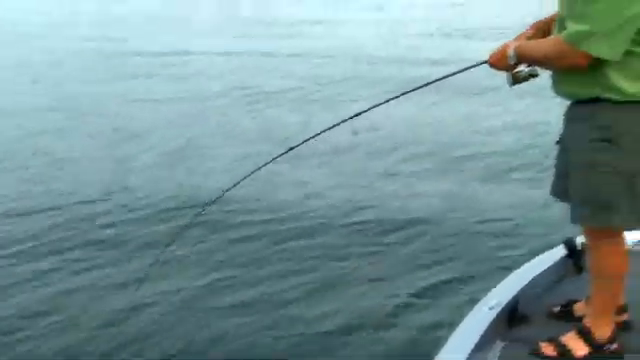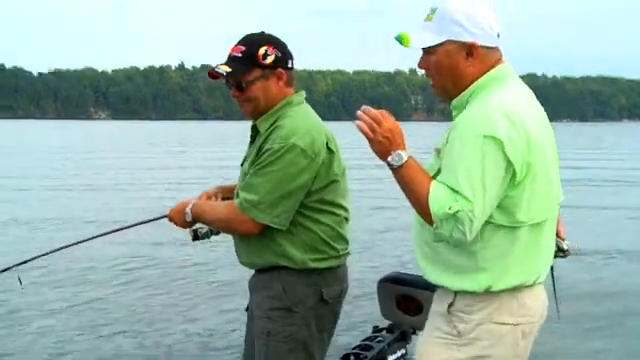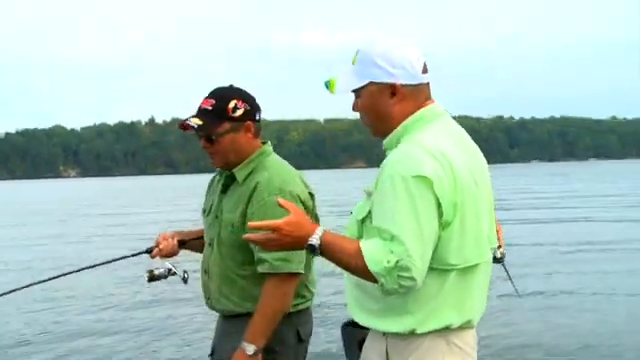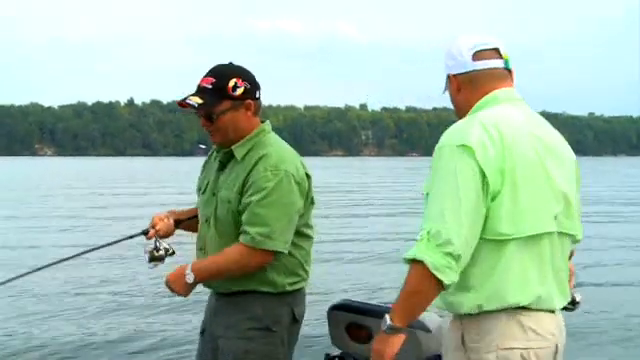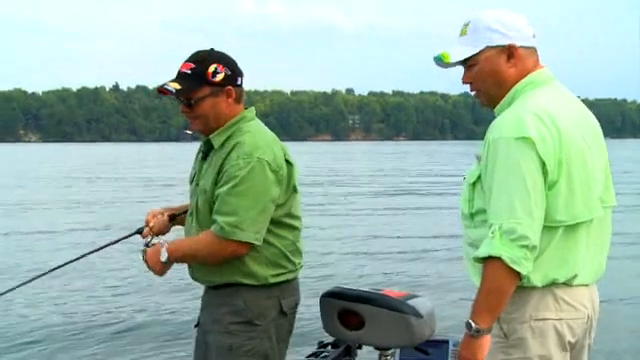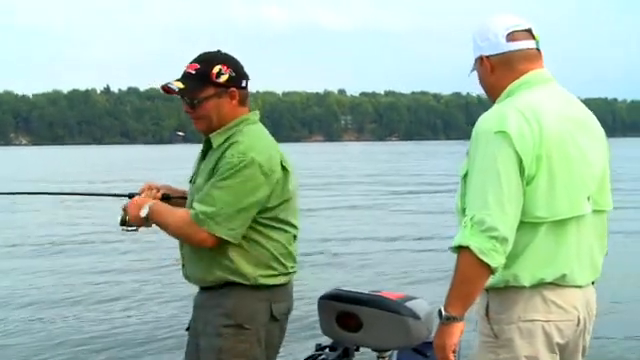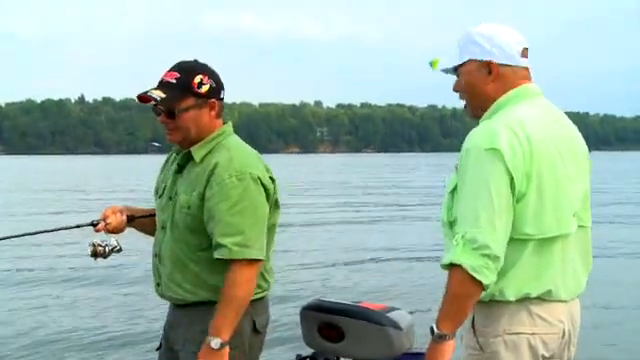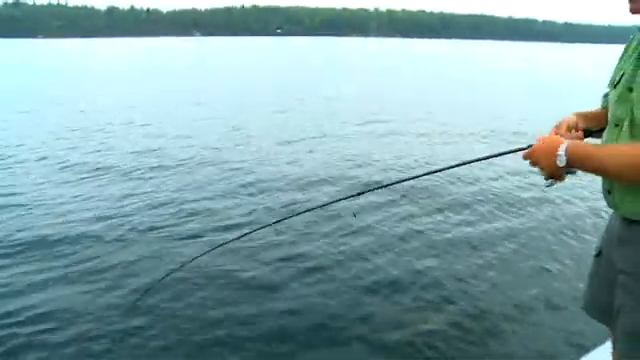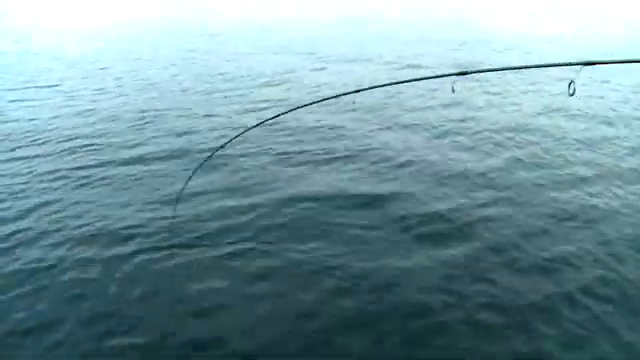All right. Well, I'm gonna help you land it once you get it up near the surface. Now, one thing with the braided line, you want to have your drag reasonably loose. You don't want to horse these right up to the surface, right? No. Because you're feeling everything, and if you had it super tight, they get a chance to get off. So ideally what you want to do is just play them out. You're still using a fairly light rod, but enough meat in that rod and reel combo to get them up here for sure.